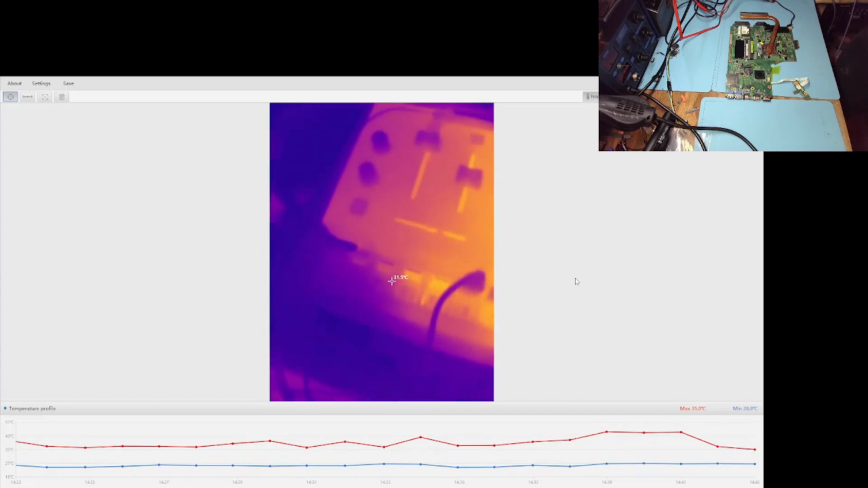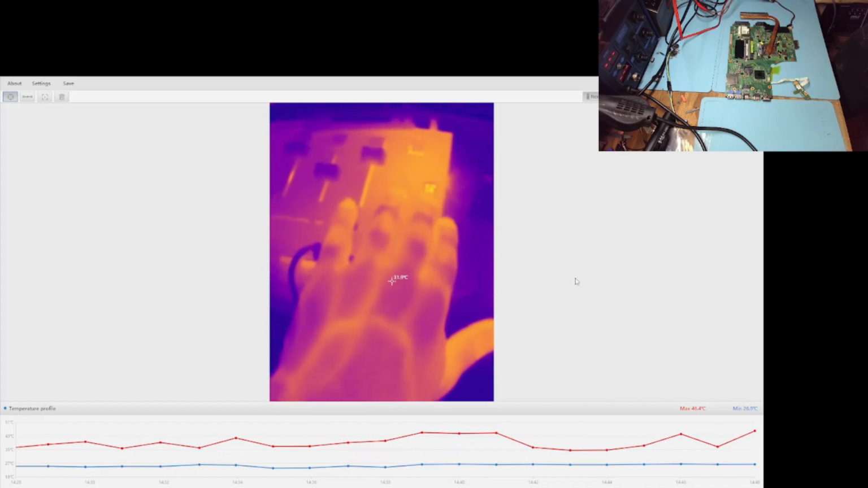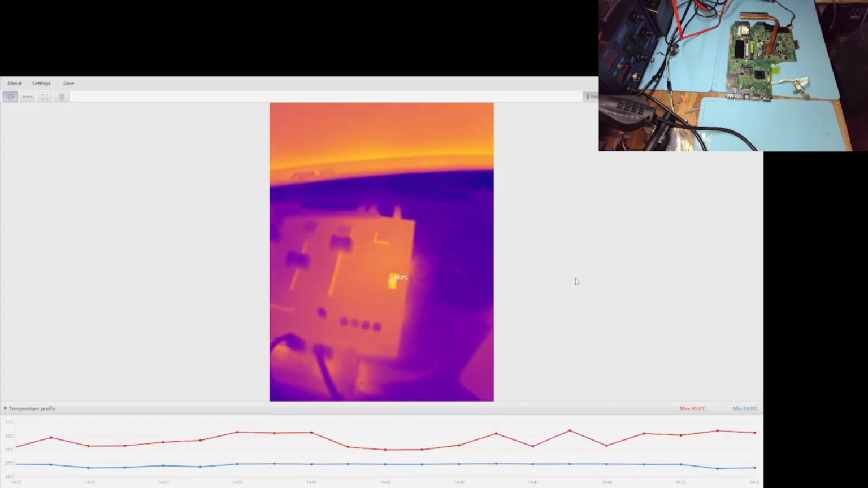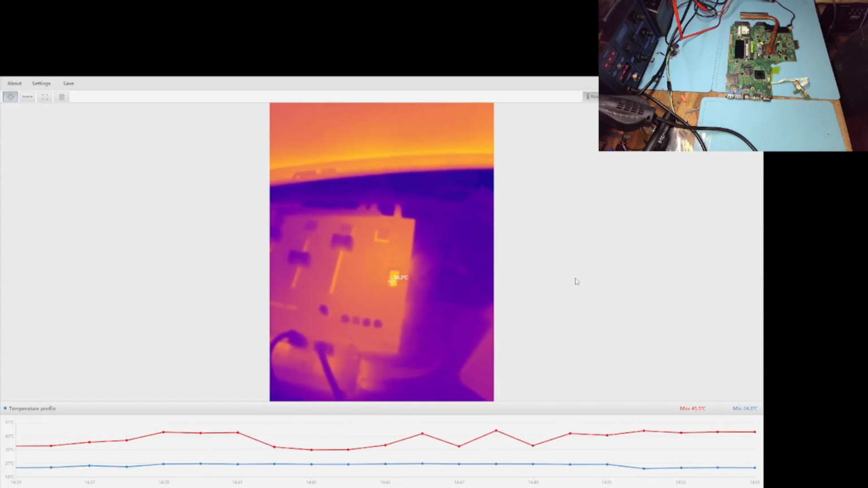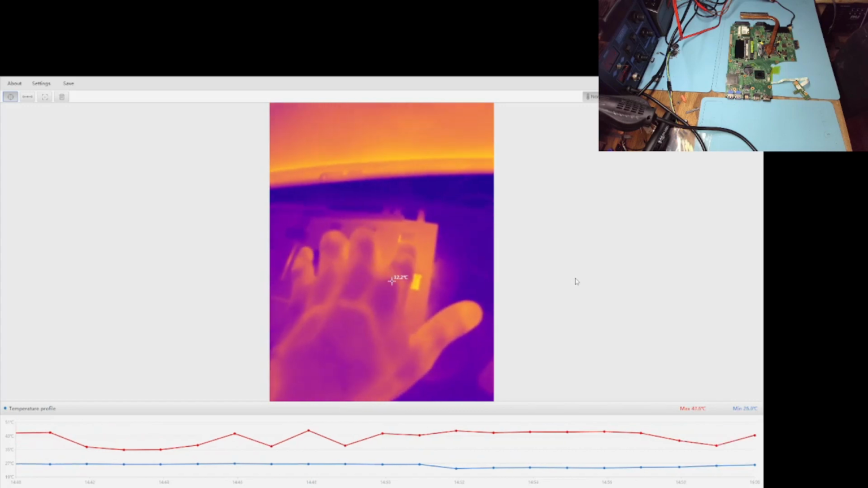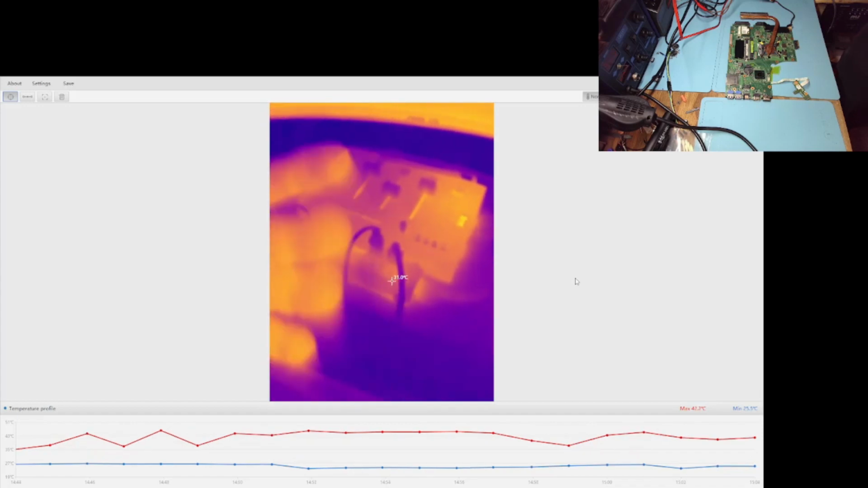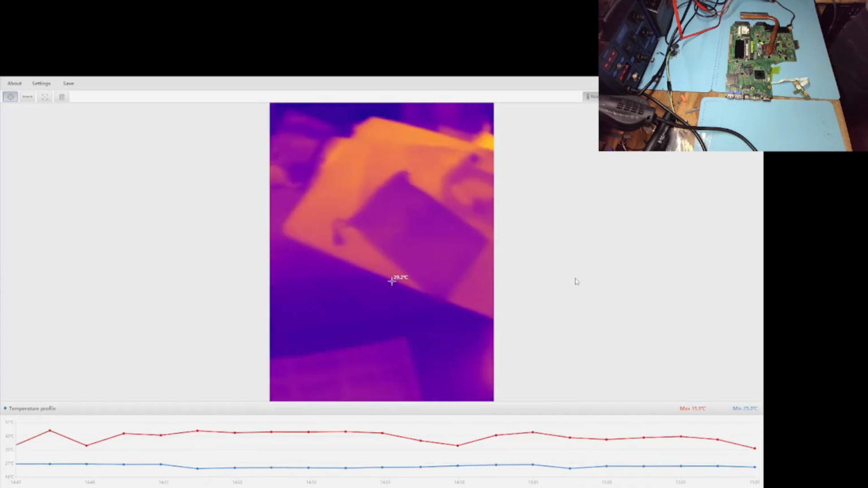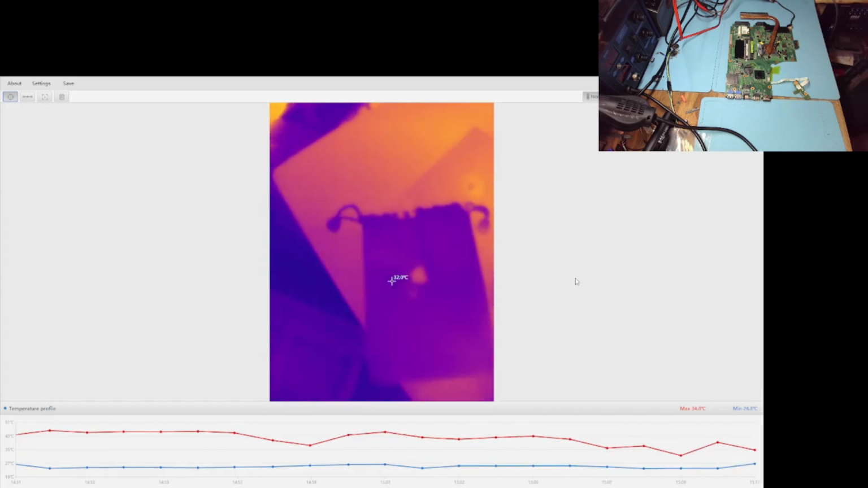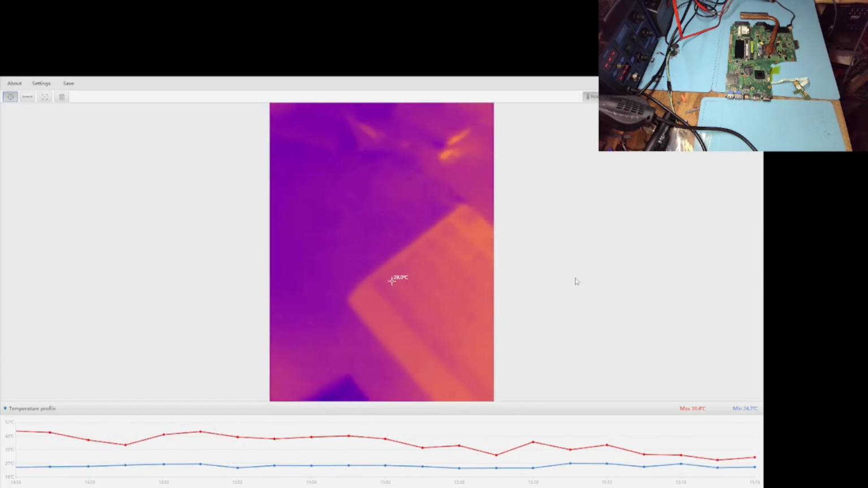This is a mixer. As you can see, it's heating up on this side of the device, on the right side. And we can see that through the USB 38. That's a bit high. Something is heating up over there that requires either a heatsink or a fan, or both. A trusted computer: no heat signature. That would be interesting. Neither the keyboard.